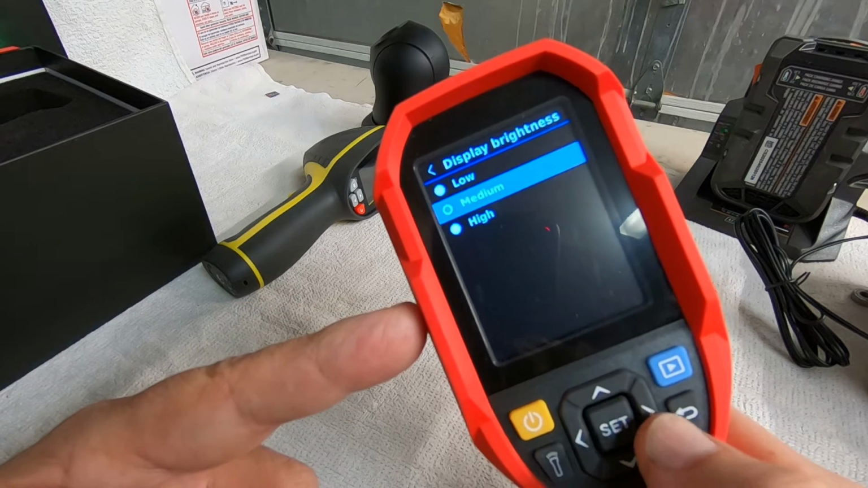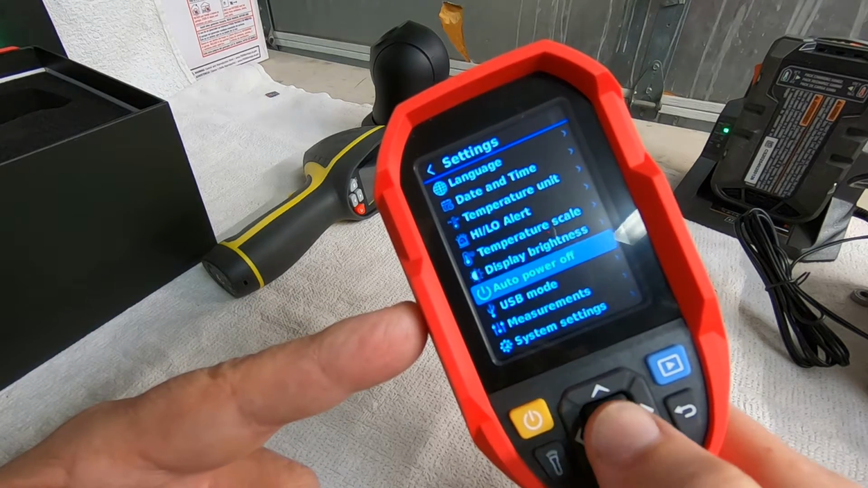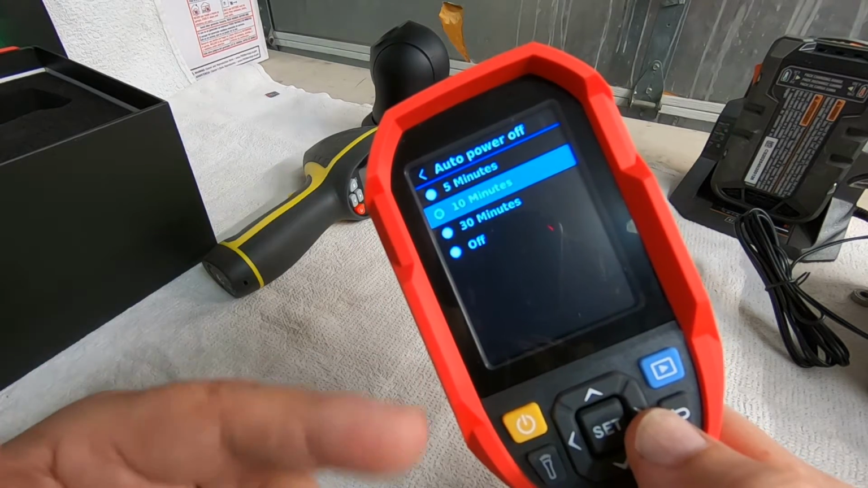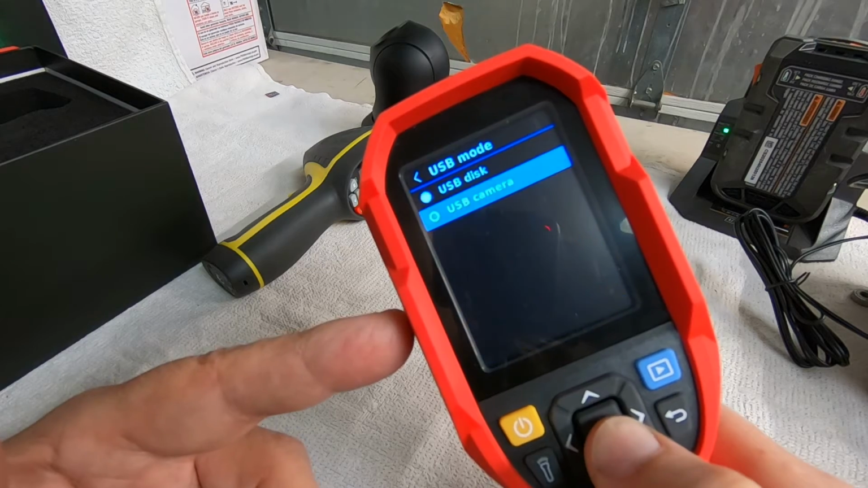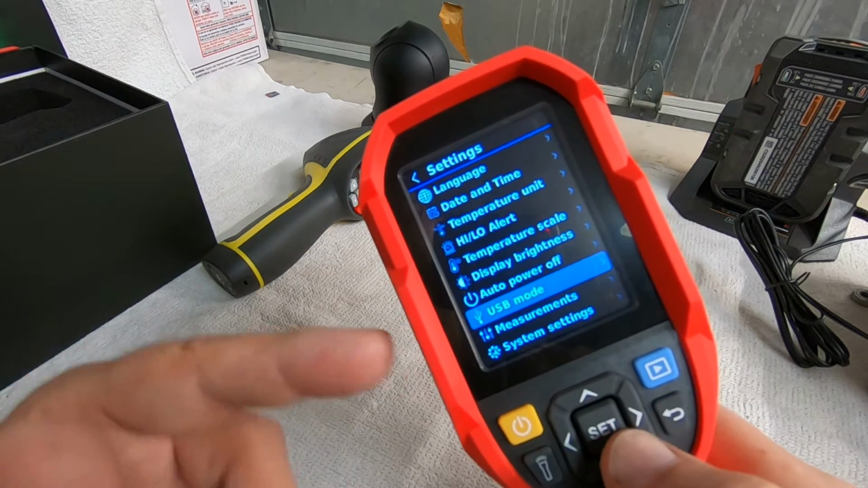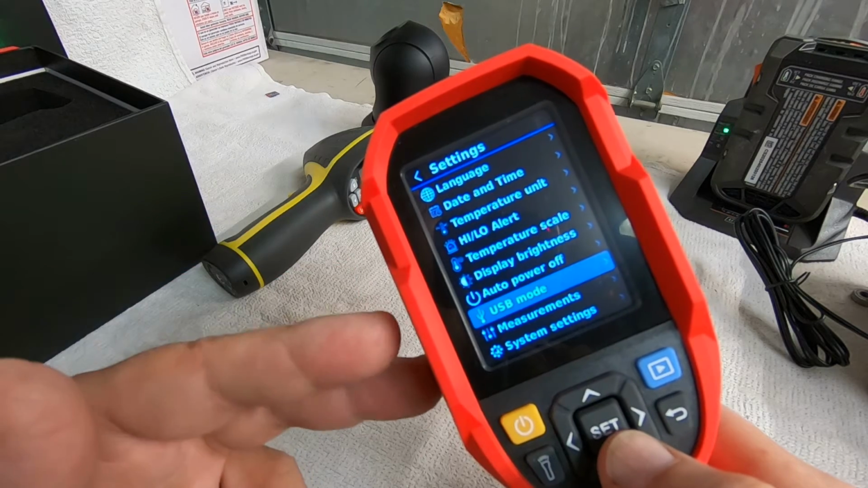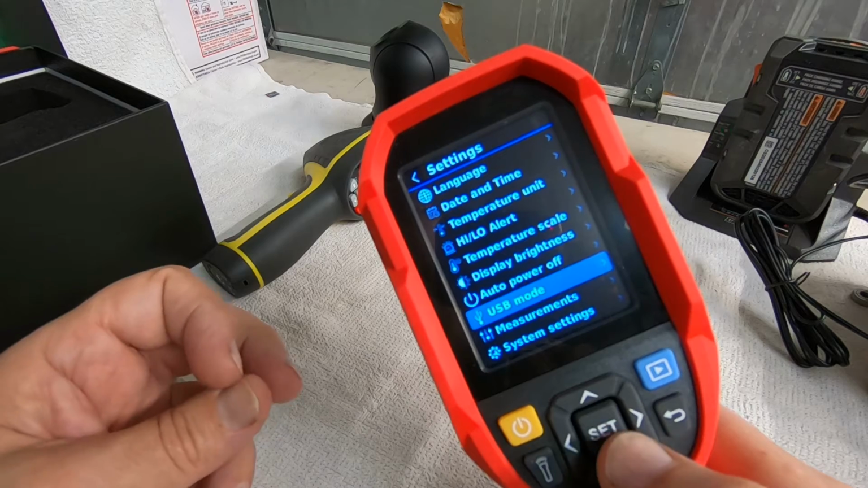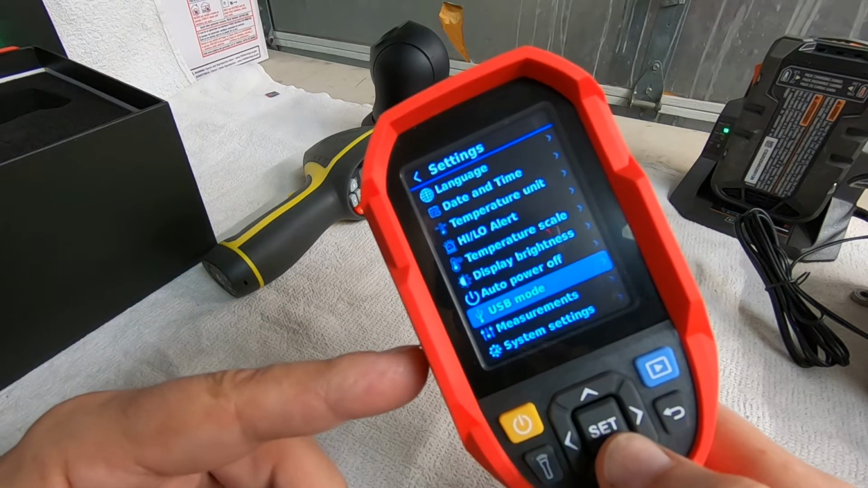Display brightness, auto power off. I've got it set to 10 minutes, but you can either turn it completely off or go 5, 10, or 30 minutes. USB mode, you got USB disc or USB camera. This thermal imager will not do video, which is really kind of disappointing. It'd be nice if it would actually do video.